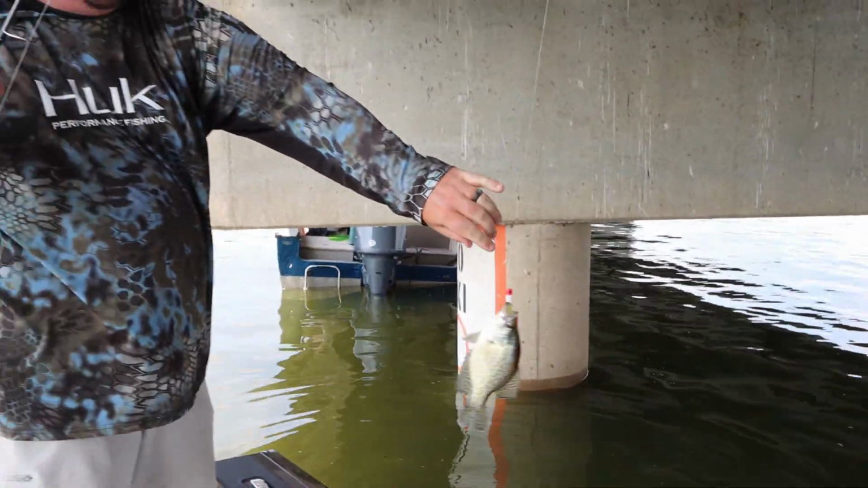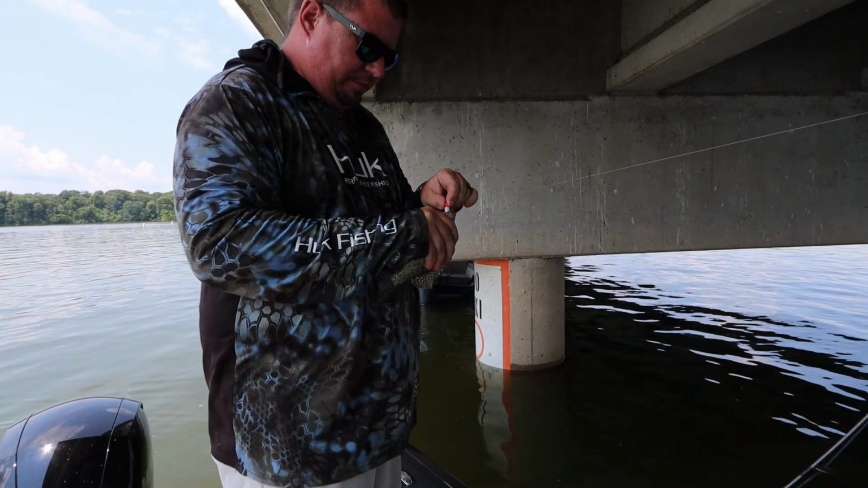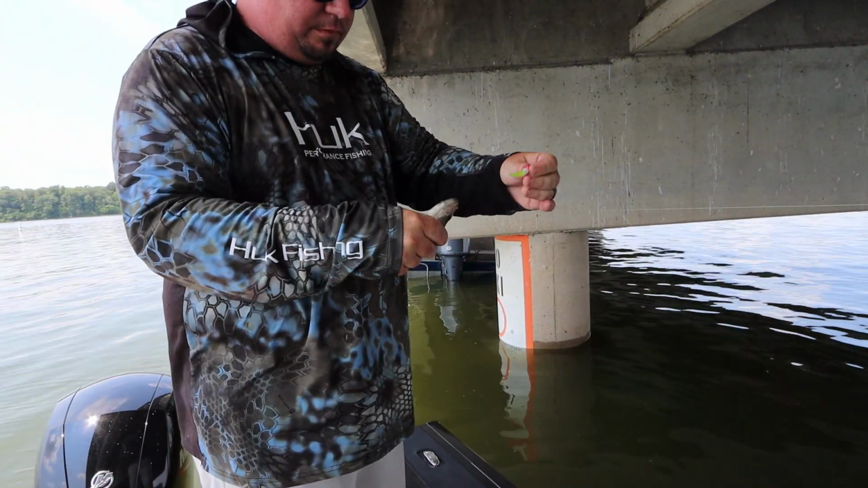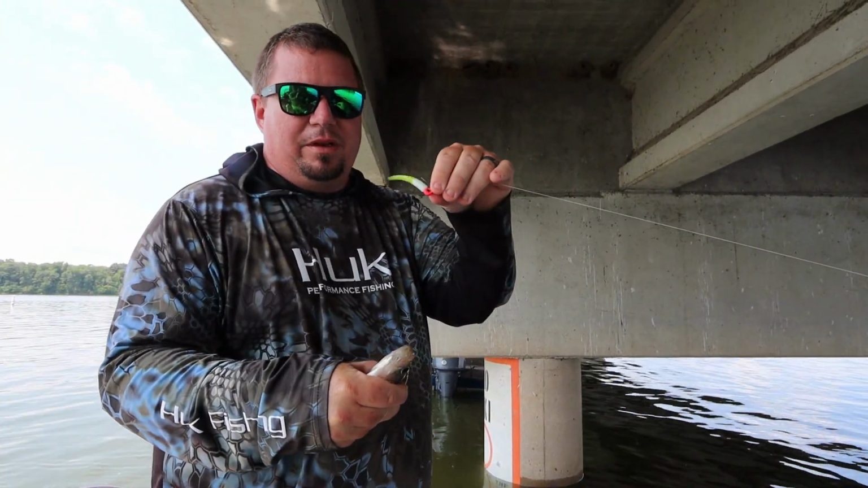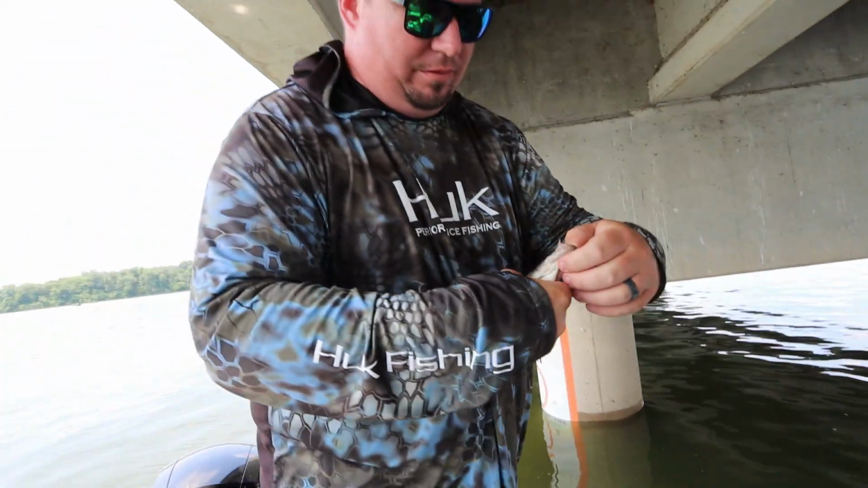Little crappie. Hold up, hold up. Oh, he did bite it, didn't he? See, I'm going pink head, white body, chartreuse tail. Makes no sense at all.